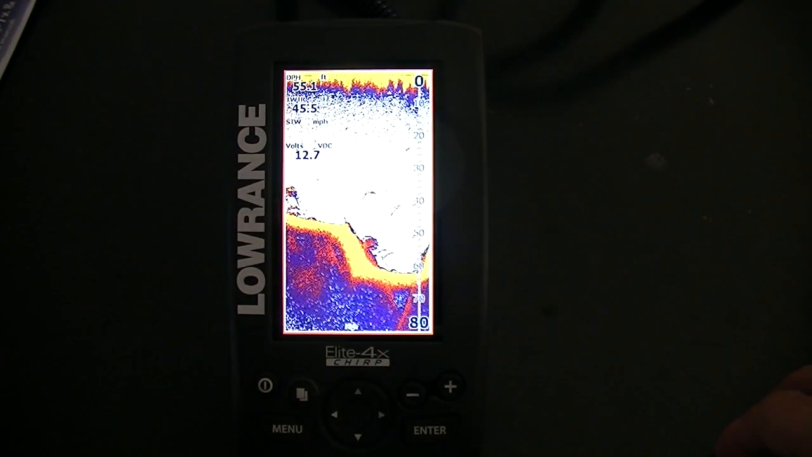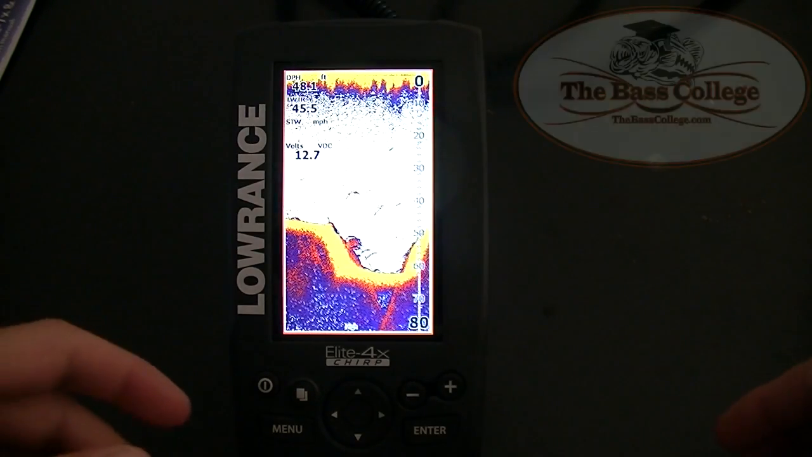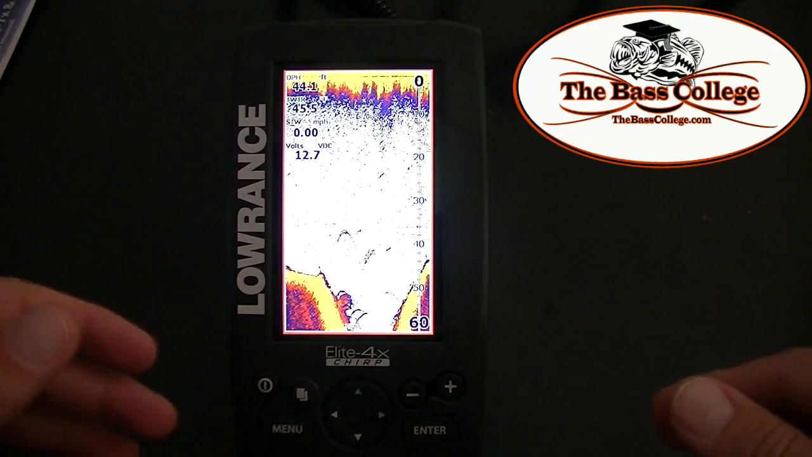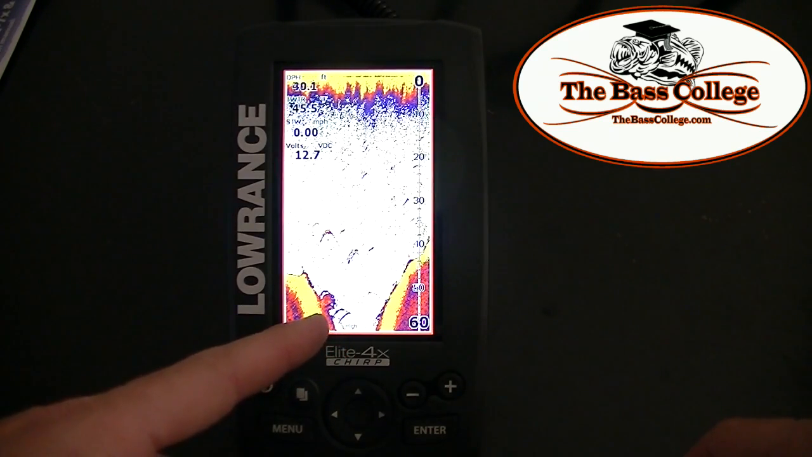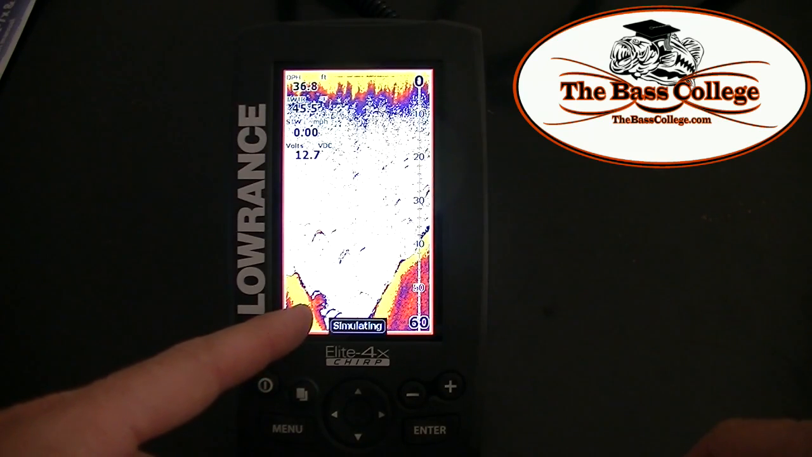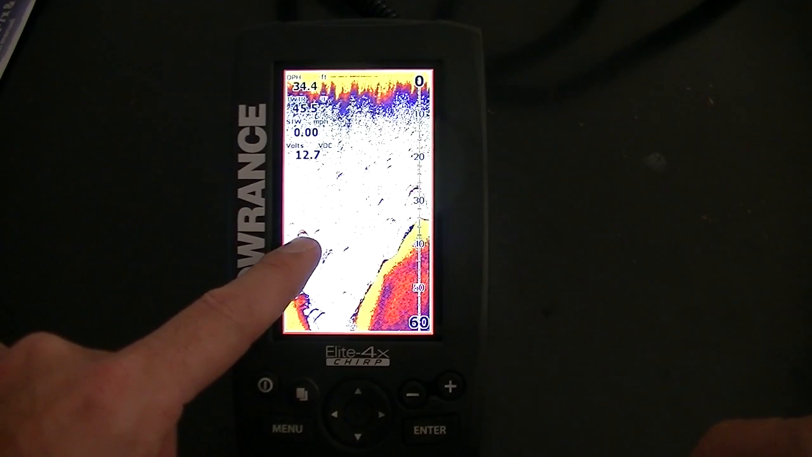Ike and Ellie always talk about, when you're looking for bass, look for change. And if you're seeing nothing on the bottom, nothing, and all of a sudden you see a drop off and you see possibly some arches here, it's a pretty good possibility those are bass. So then you know what to fish. These are probably inactive here.